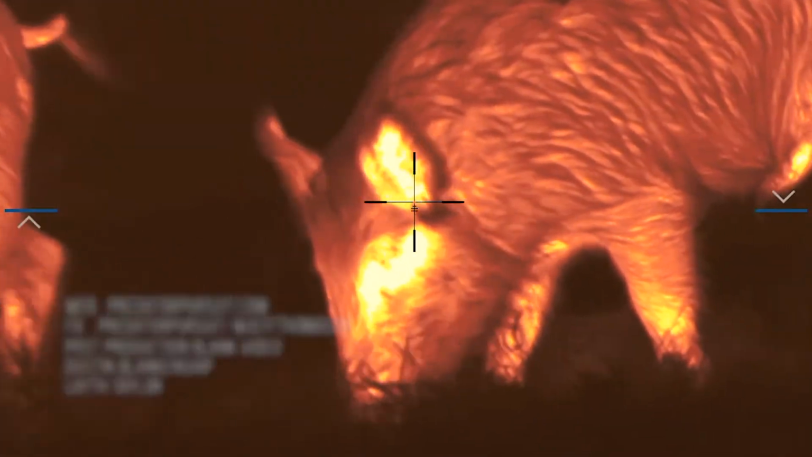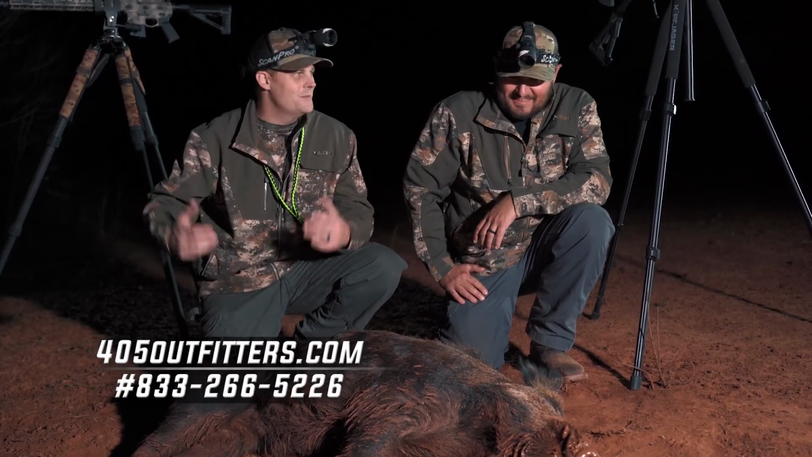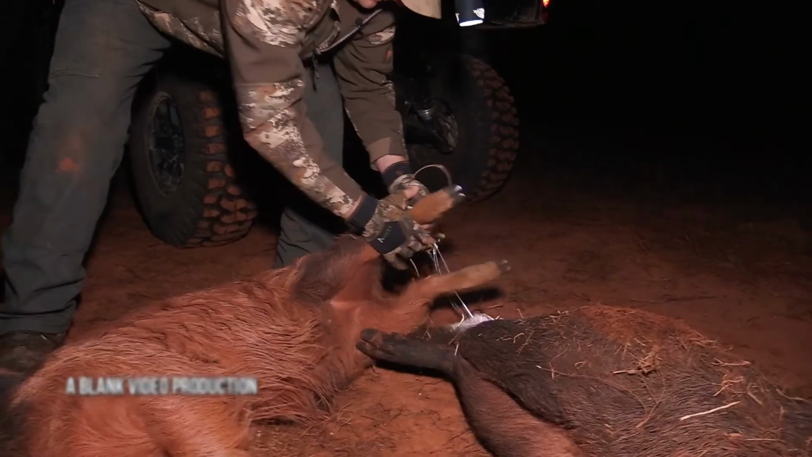Well, we had another great hunt up here with Bobby Davis and 405 Outfitters. Can't thank him enough for having us out. If you guys are interested in coming out and shooting hogs, give him a look. He's got hundreds of hogs, a really nice lodge to stay in. I guarantee you guys won't be disappointed.